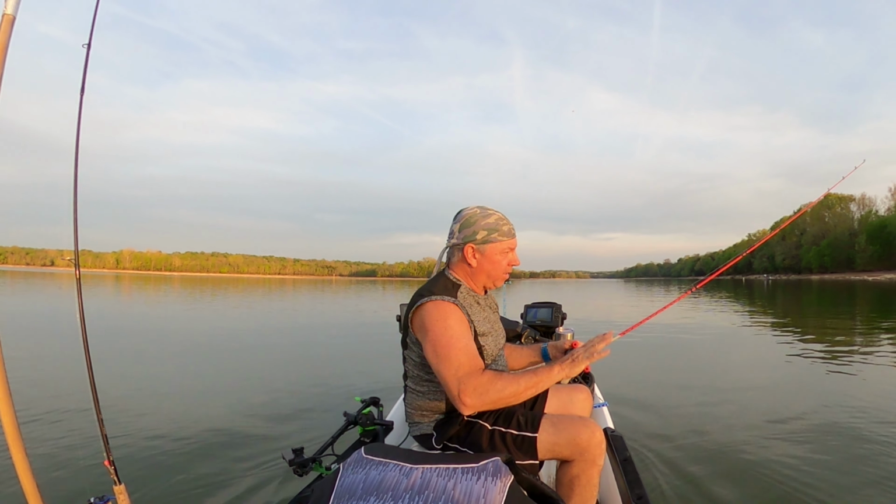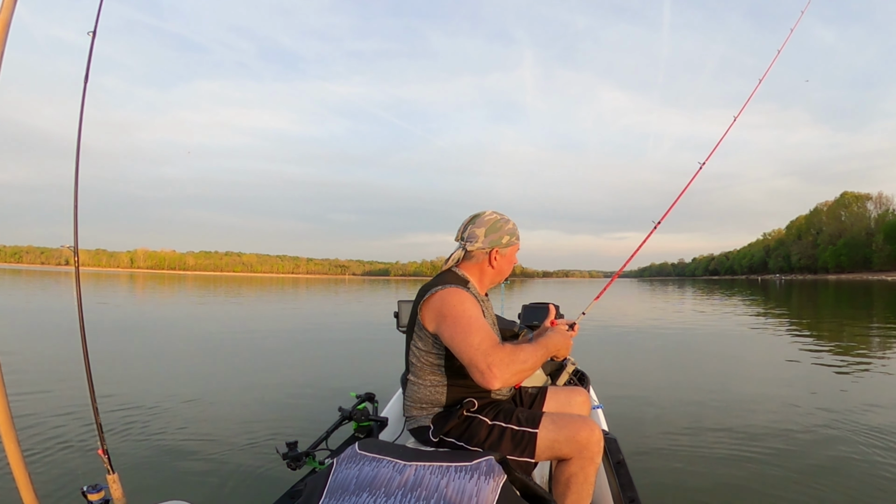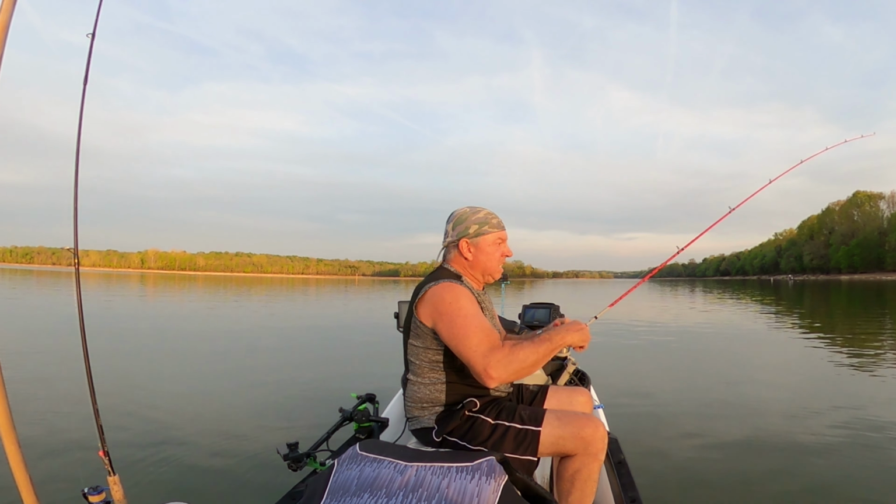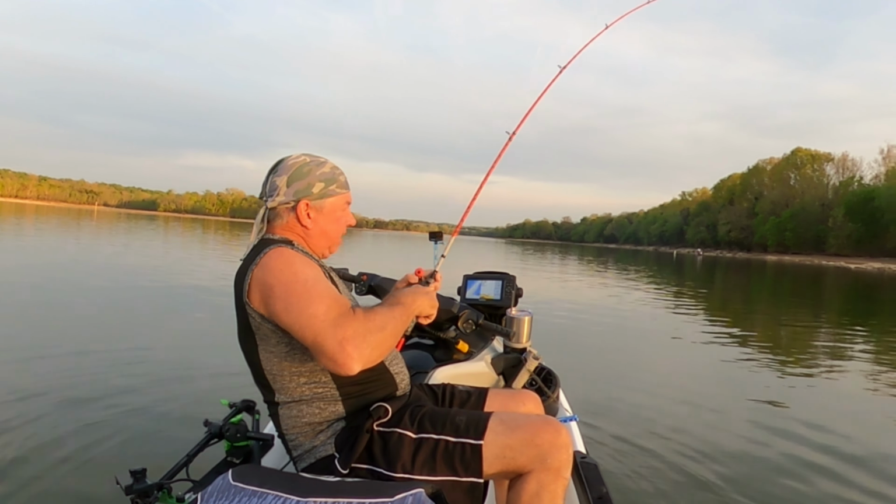Let him run with it. I forgot I had a worm on. So I just had a bite, so I threw right back out there in the same spot, and I got a hit. He picked the worm up and started running.